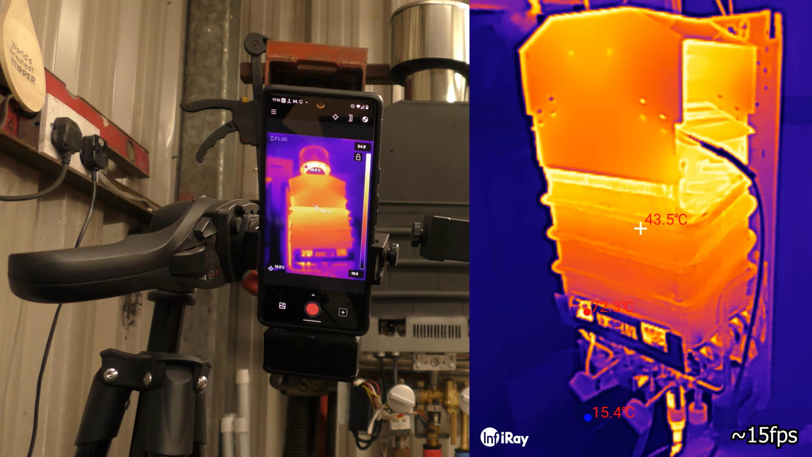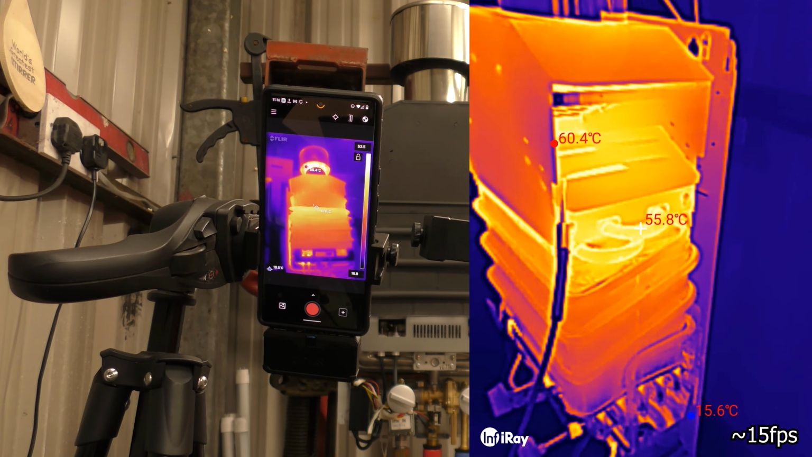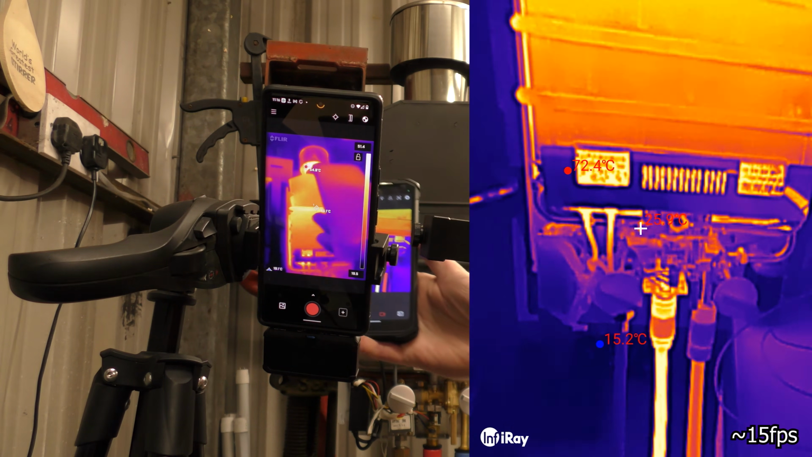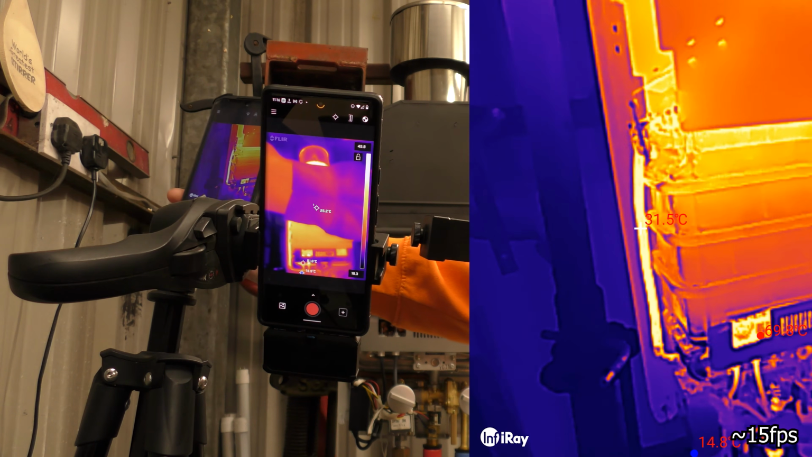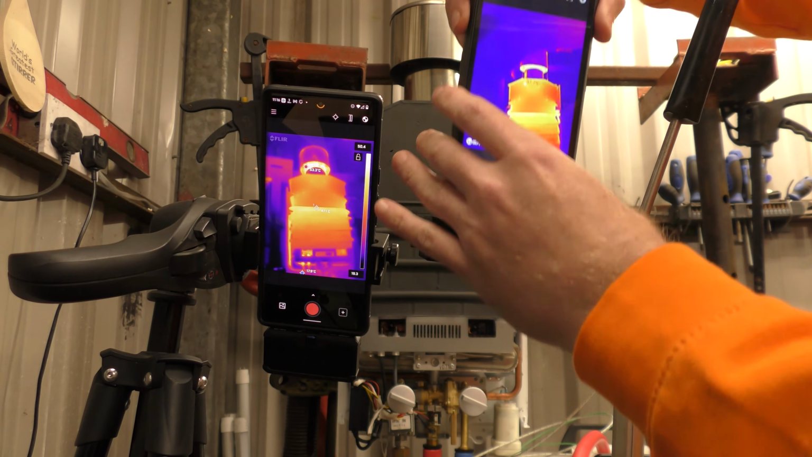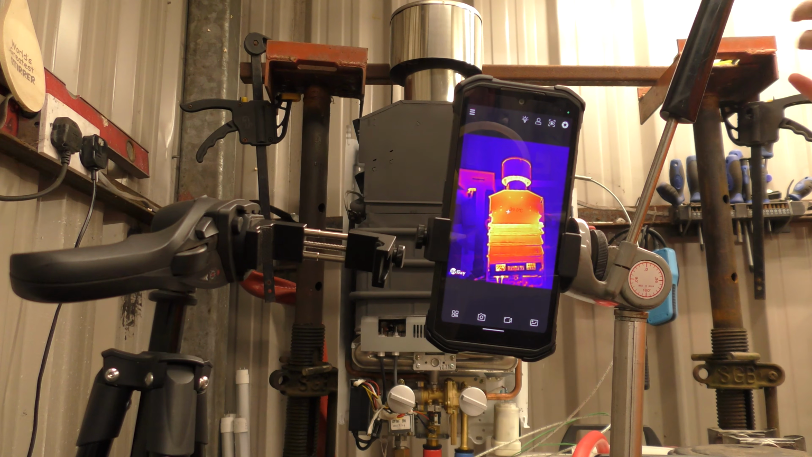So this is pure infrared optics. This is the resolution that the infrared is at. Not a mixed image. This is how it sees it. So I'm hoping we're getting 25 frames a second here. Is that a bit hot? That's way hot. Okay, right, so that's all passed. Video saved successfully. Happy days. I'll put it back in here and try not to drop it. So let's take you out and we'll do a video with you.